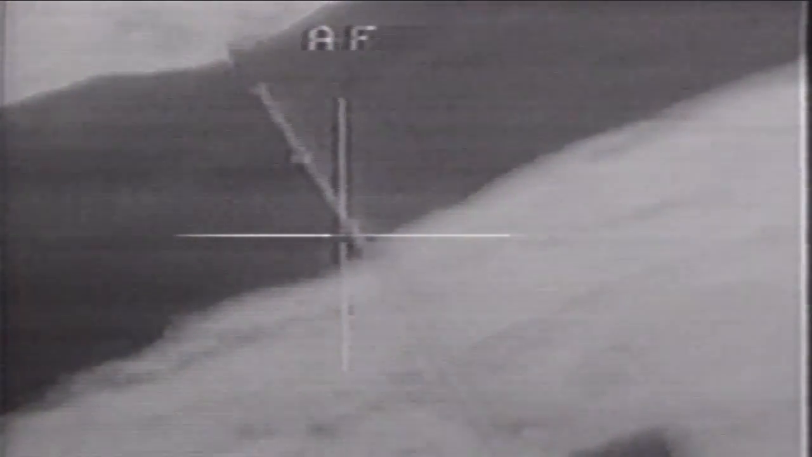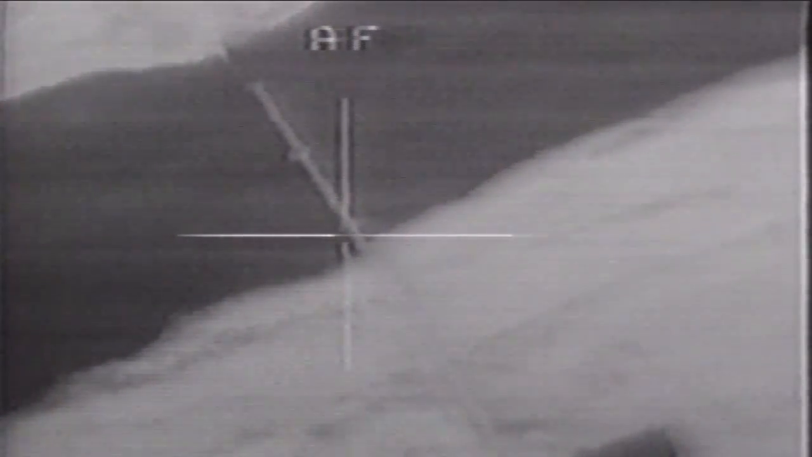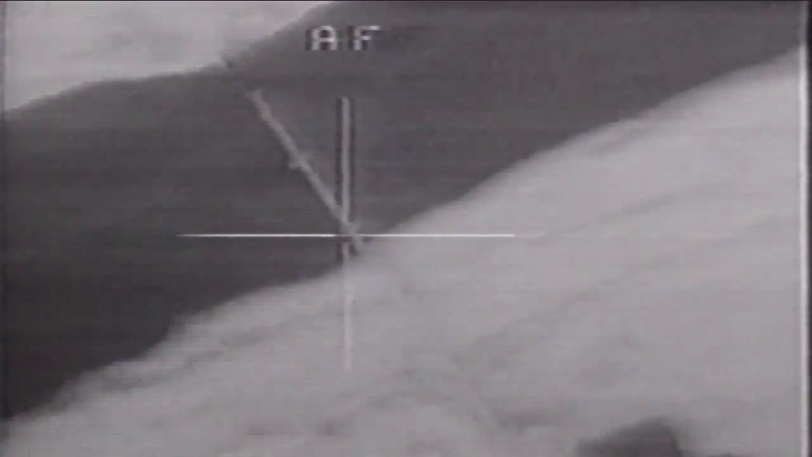Bang, descent check. Bang check. Bang, descent check.